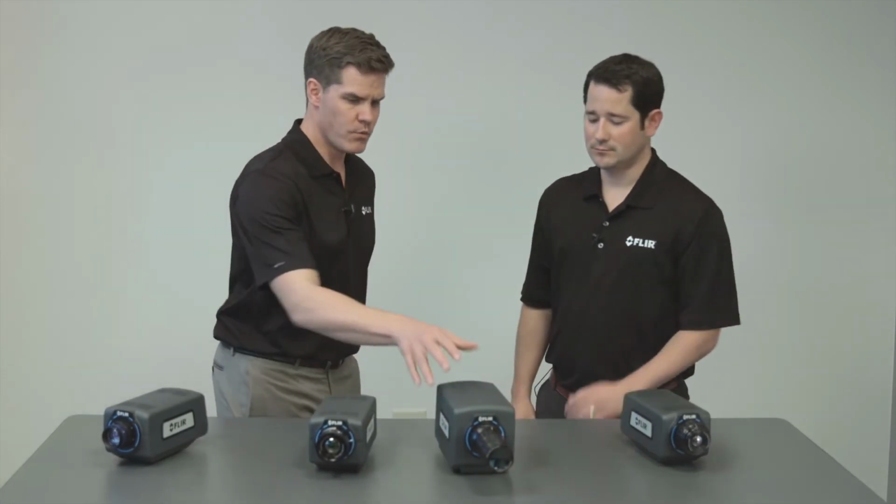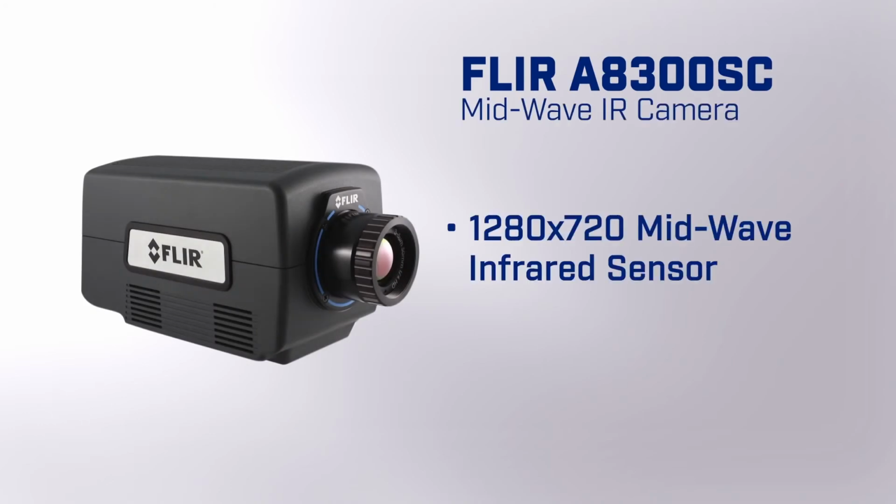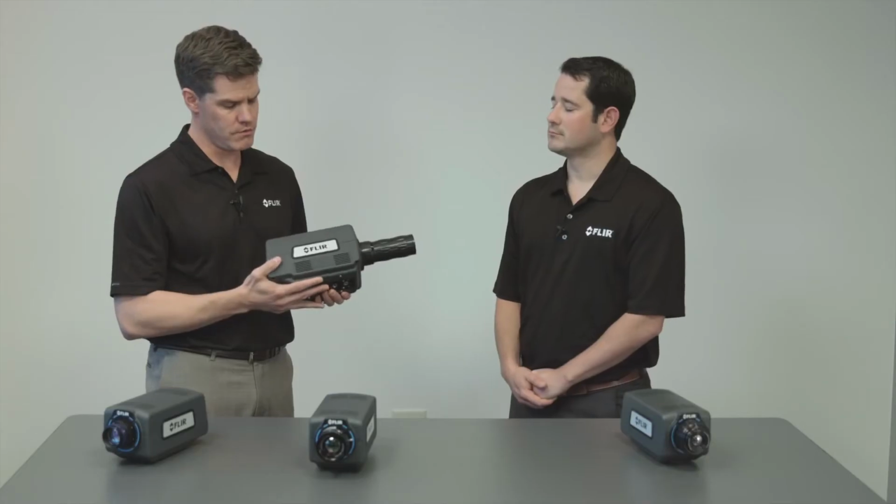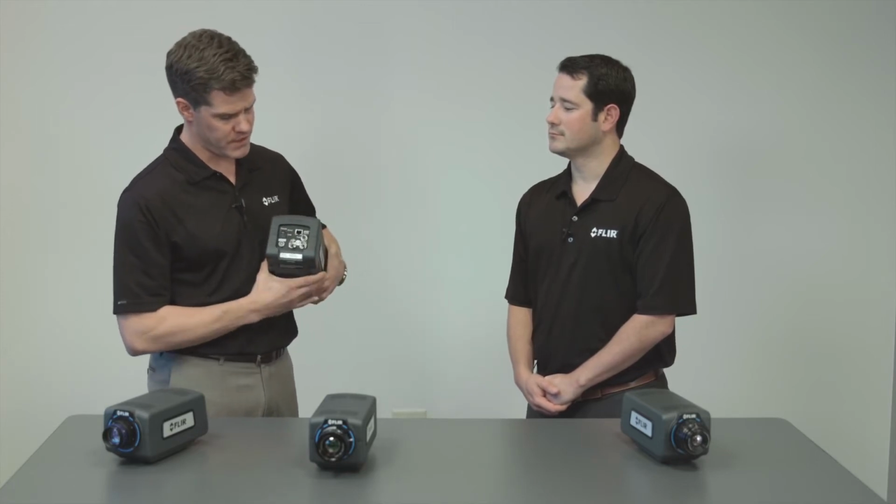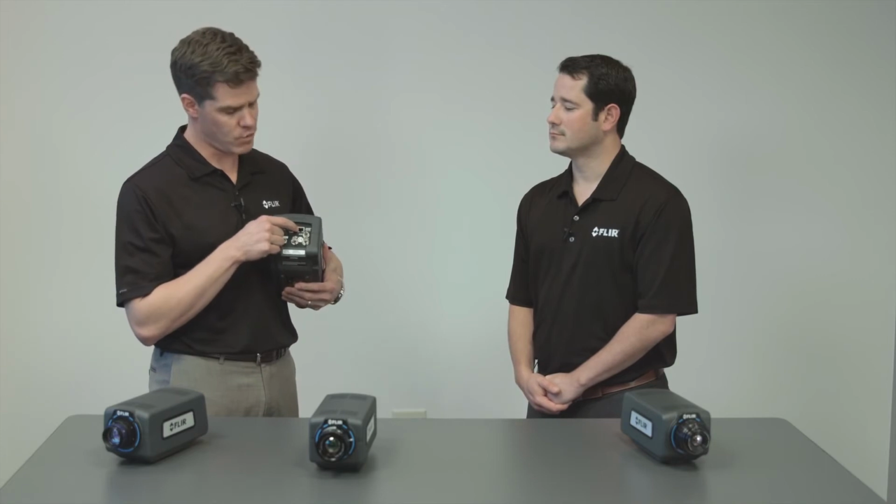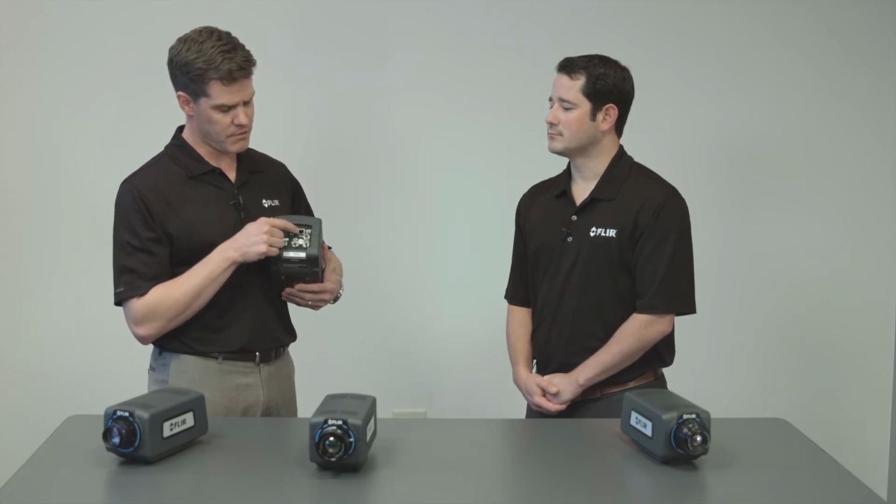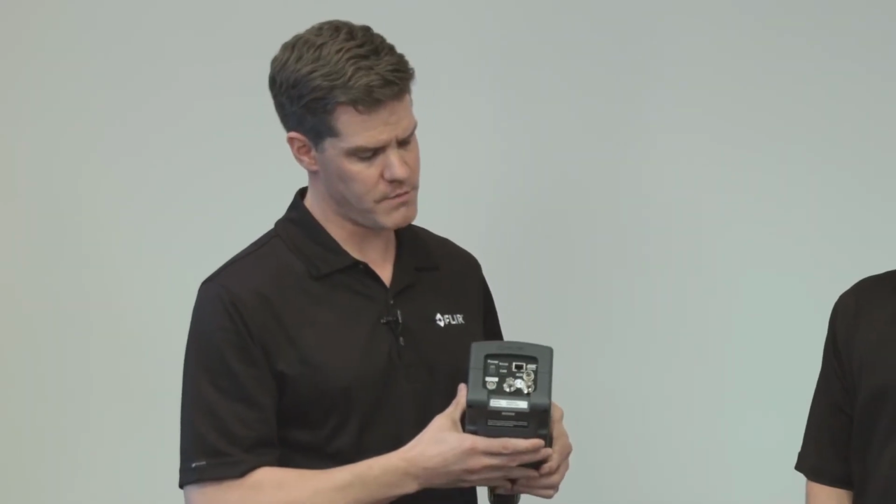Yeah, so this is probably one of the more exciting out of the family of products. We took our 1280 by 720 high definition mid-wave detector and put it in a much smaller package than you're normally used to seeing. We get that imagery, again, through very standard connectors, but we're doing 60 frames per second at the 1280 by 720 HD, 14-bit data through CXP. CXP allows you to grab that data at the full 60 frames per second.